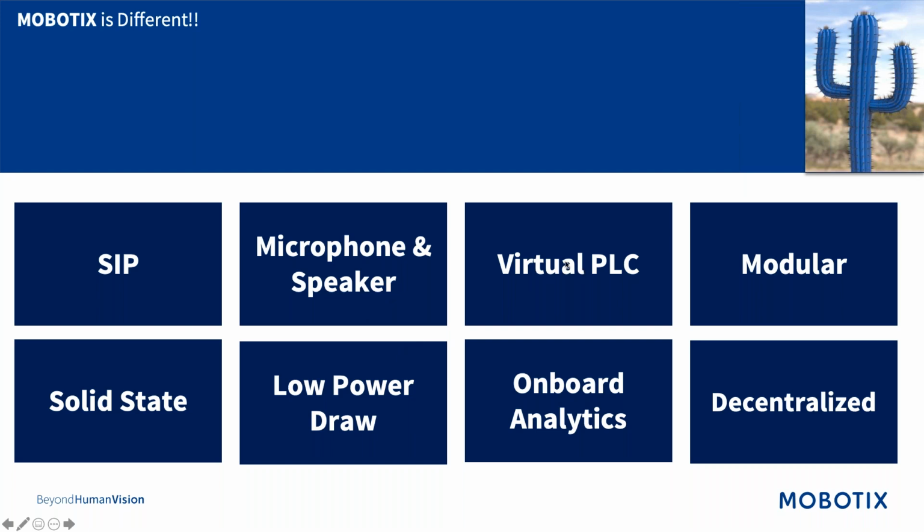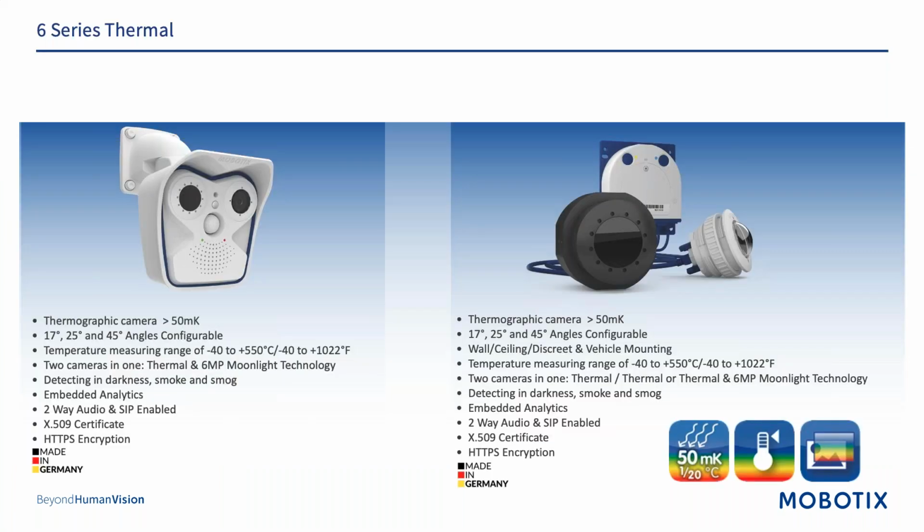It's very modular in design, so if you need to add additional cameras, you just add cameras. You don't need a lot of additional hardware. Solid state, we already talked about. Low power draw. This is another thing that we'll touch on a little bit later, but depending upon the configuration, 4 to 8 amps is what you're looking at. So perfect for remote types of locations. All the analytics are on board, and we've already covered the decentralized portion of this.